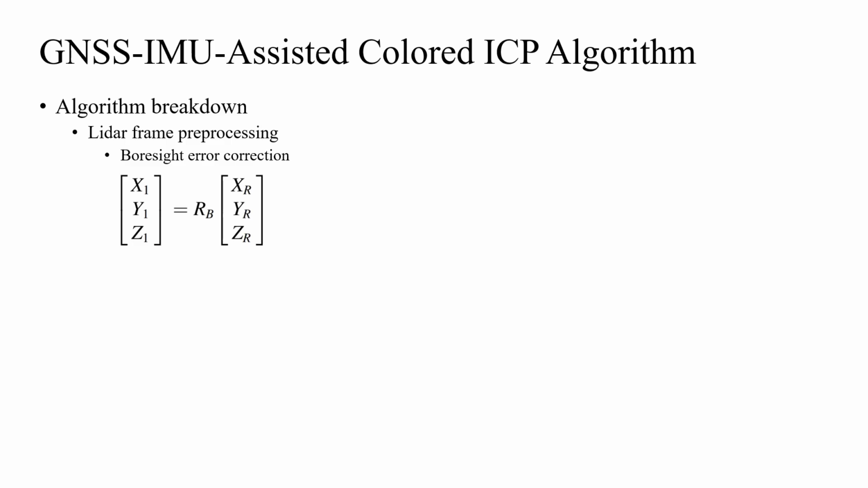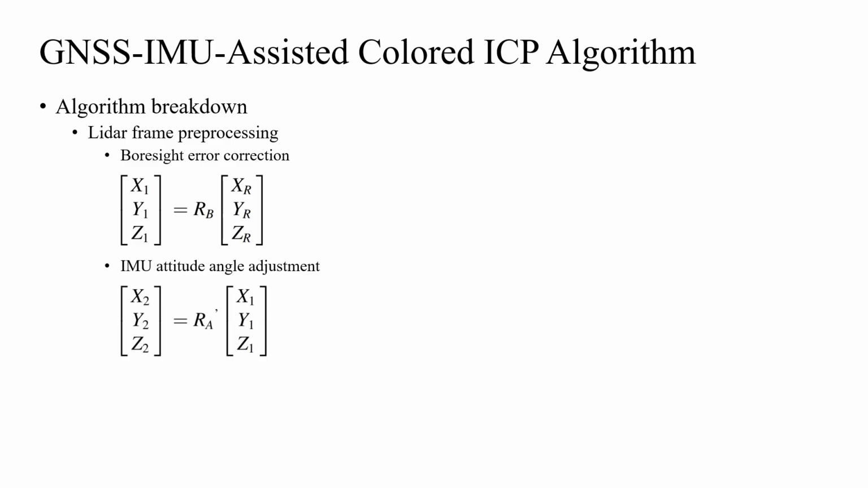RB is a rotation matrix derived from boresight errors BR, BP, BY, and X1, Y1, Z1 are boresight error-corrected coordinates. Then IMU attitude angles need to be adjusted to align the IMU coordinate system with the geographic coordinate system, which was achieved through this equation, where RA' is a rotation matrix derived from IMU attitude angles AR, AP, AY converted from quaternions, and X2, Y2, Z2 are IMU attitude angle adjusted coordinates.